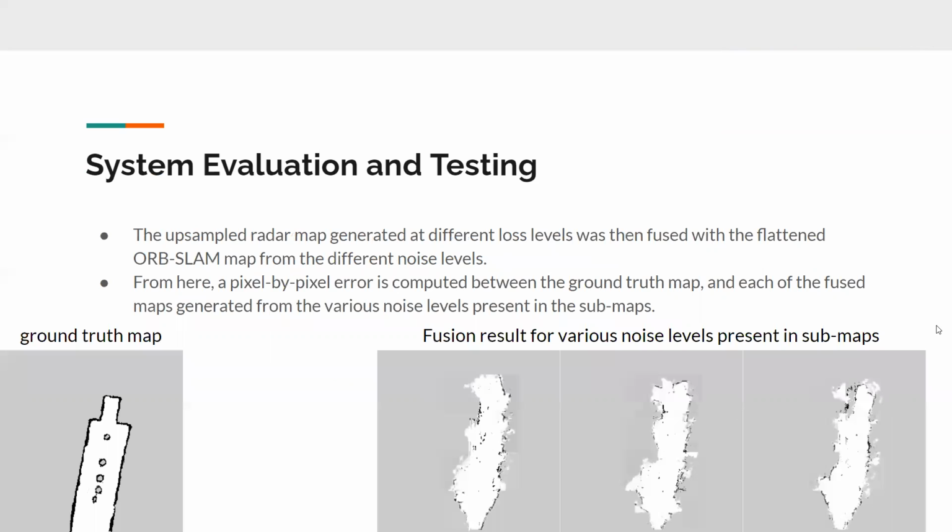Next slide. So having the original maps and the noisy maps, we can now fuse those maps using the proposed method. For evaluation, we use the same pixel by pixel error metric defined before to compare our results to the ground truth map. Next slide.